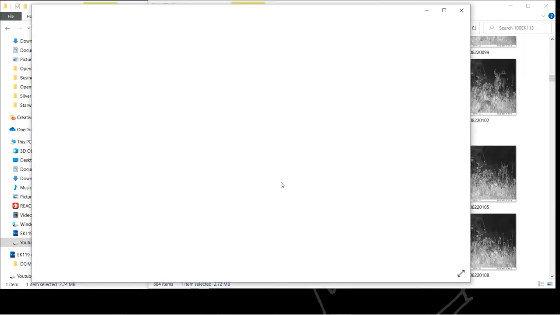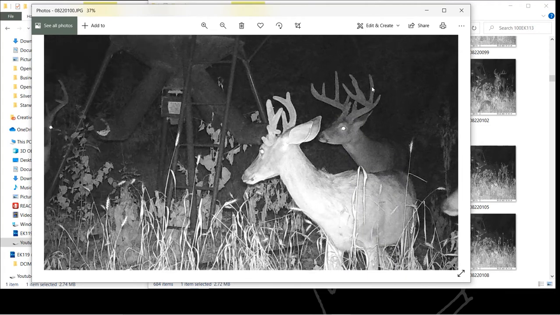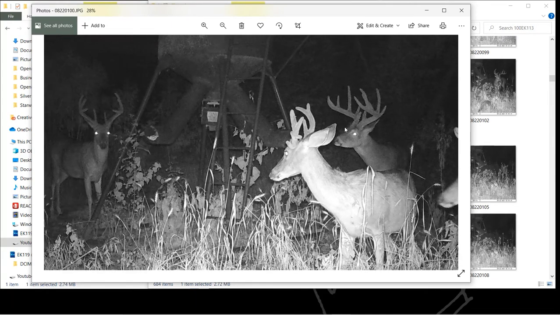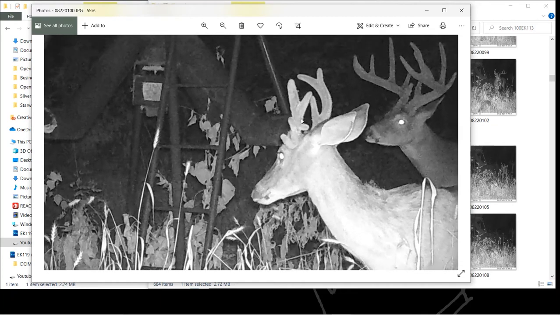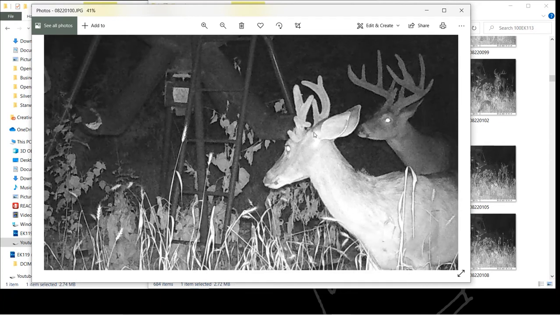This buck right here on the right, we call IKEA from last year. We actually had an encounter with him last year. He grew a lot. He's 100% a shooter. This is obviously a younger deer, and this is a really small deer, but look at the character. I mean, look at that, Cody. Look at the extra junk coming off this little 1.5-year-old buck. It's so cool to see.